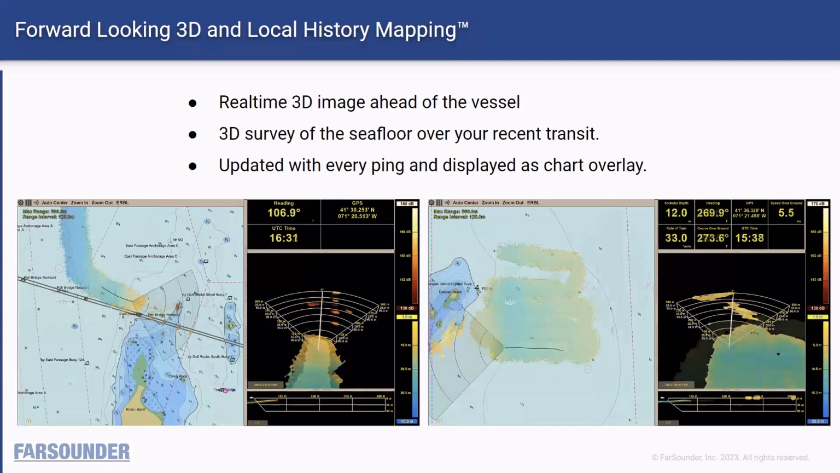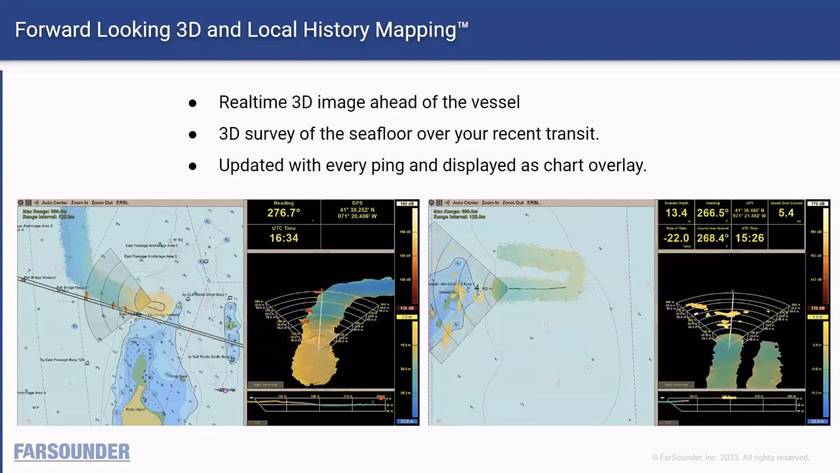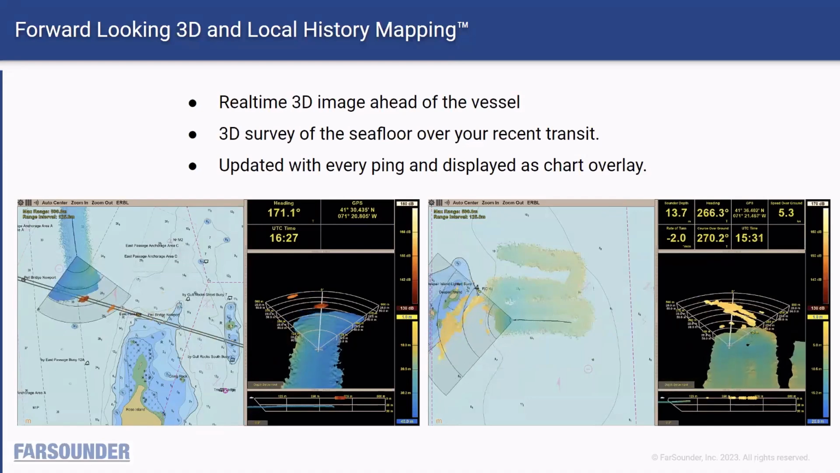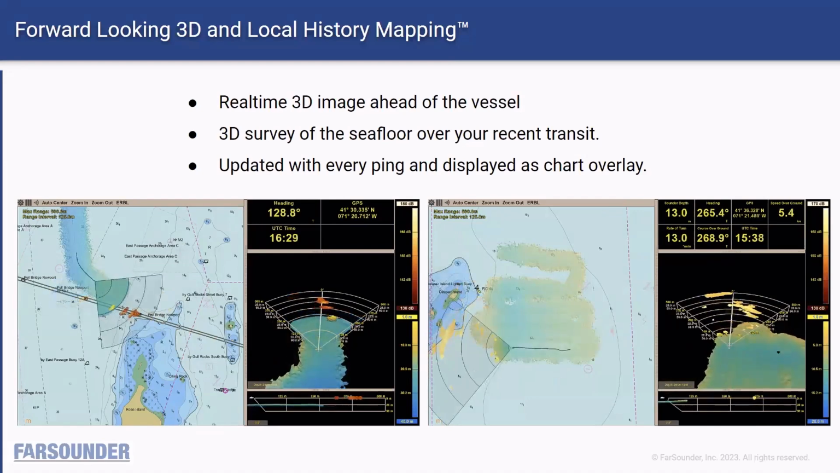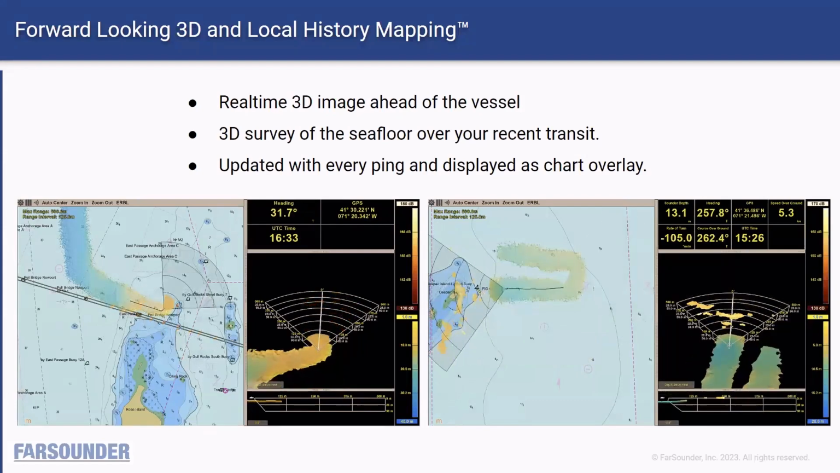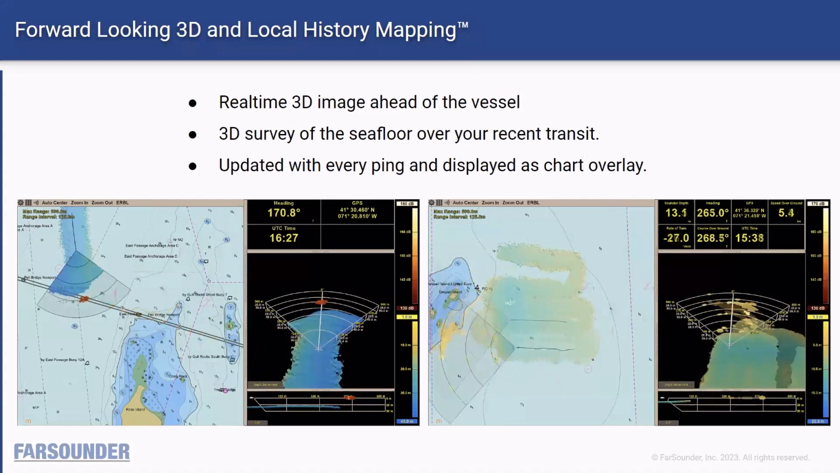And if it's changed since the last time they were there, well, the forward-looking sonar will show the differences. It can also be used for performing informal surveys like an anchor survey before dropping the hook. Right now, all of this data lives on board the FarSounder computer, and it's corrected for tide changes using Admiralty